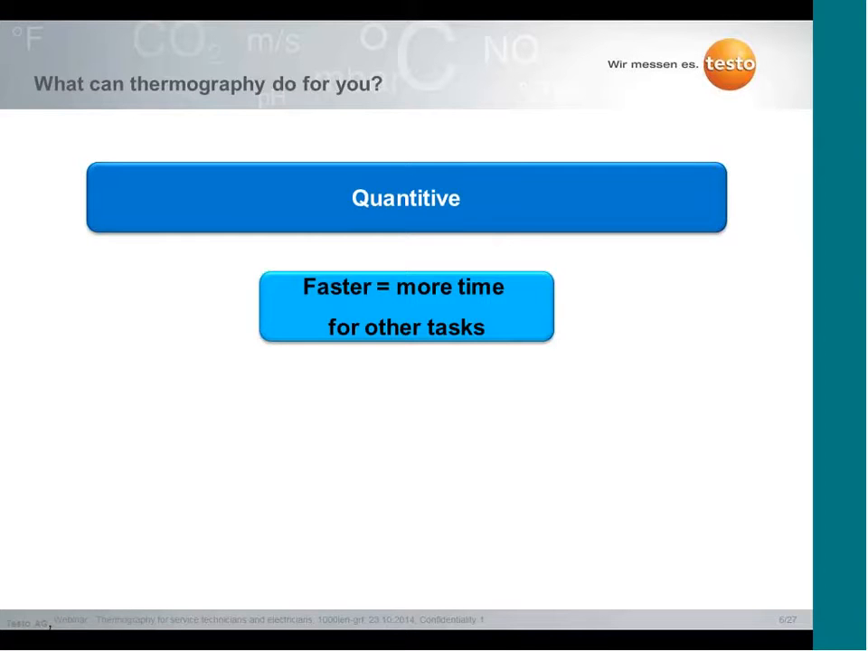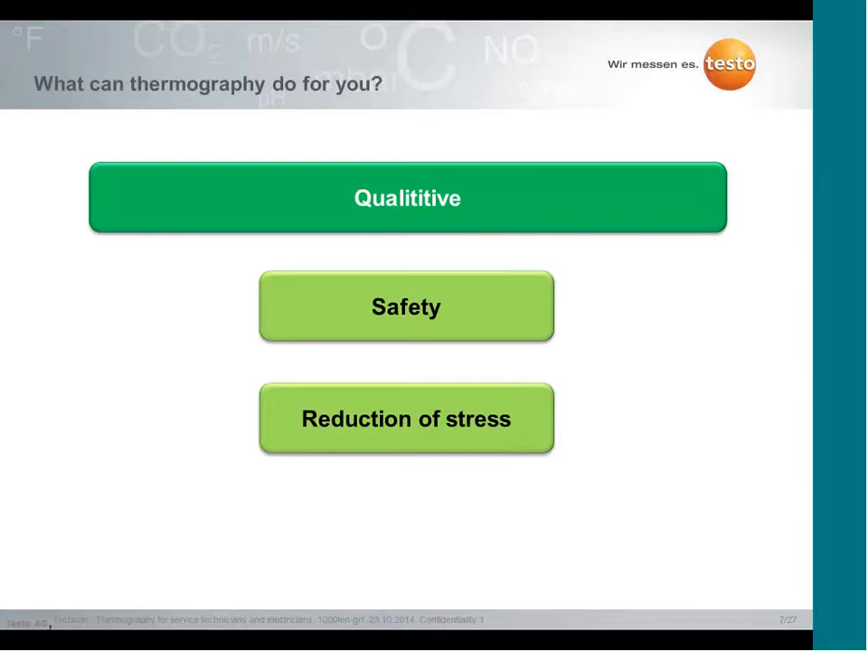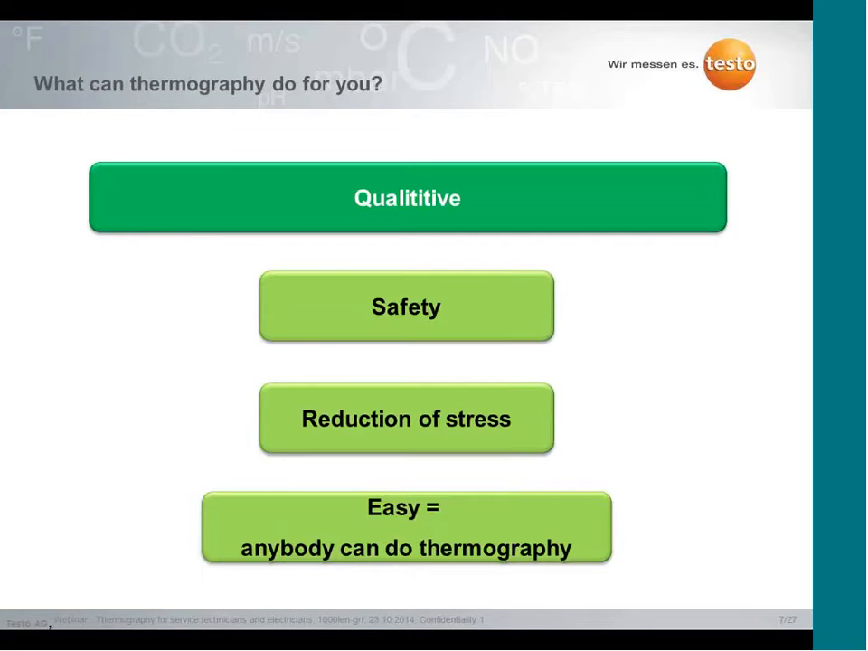We want to tell you how you're faster with thermography in your daily work, how to lower your costs, and how thermography helps you to improve your safety standards, and as a result, for yourself, how you are able to reduce your personal stress level. And we want to ensure in this webinar that you can see thermography is absolutely easy to use, so that anybody can do it.